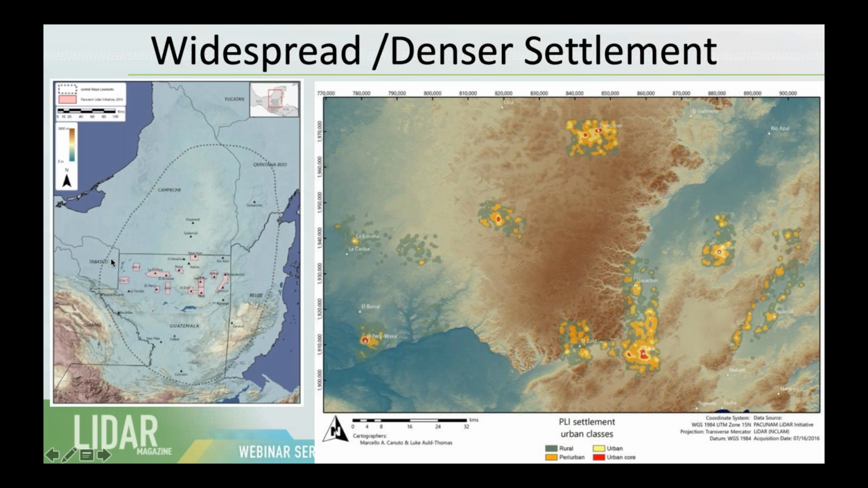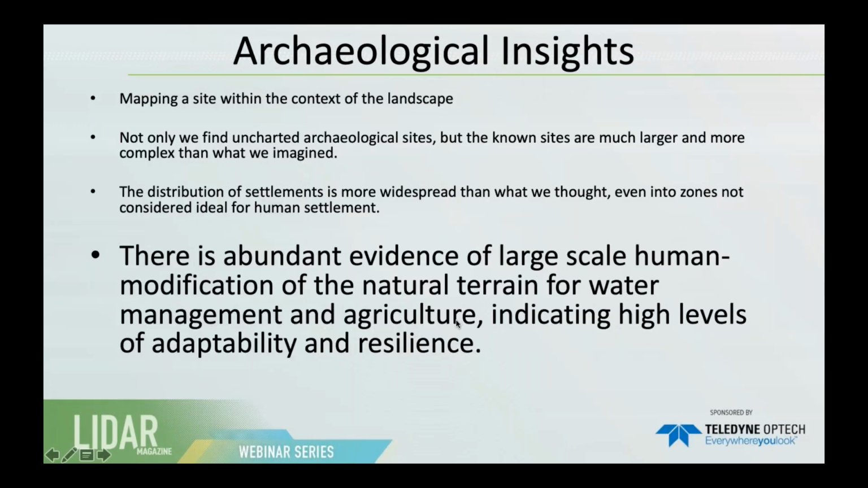And with that, they were able to estimate that within this dotted area, the population was, well, I forgot right now, but I think it was about 11 million inhabitants within a couple hundred years time period, which is much larger than expected.